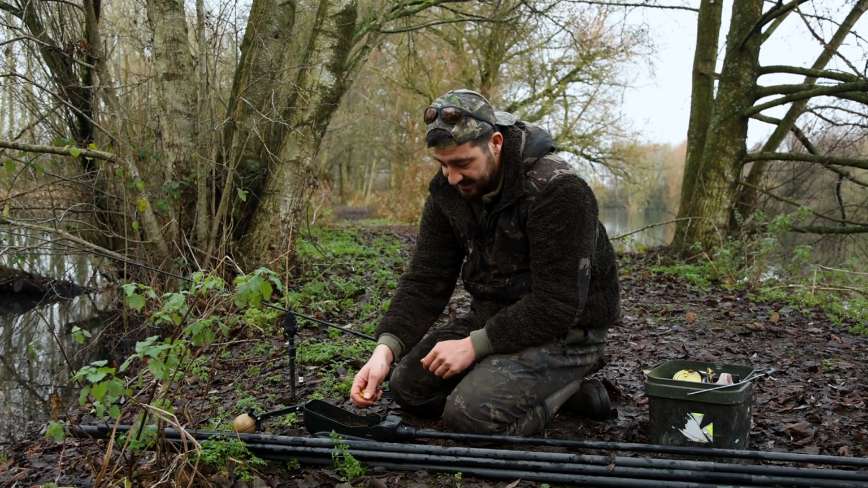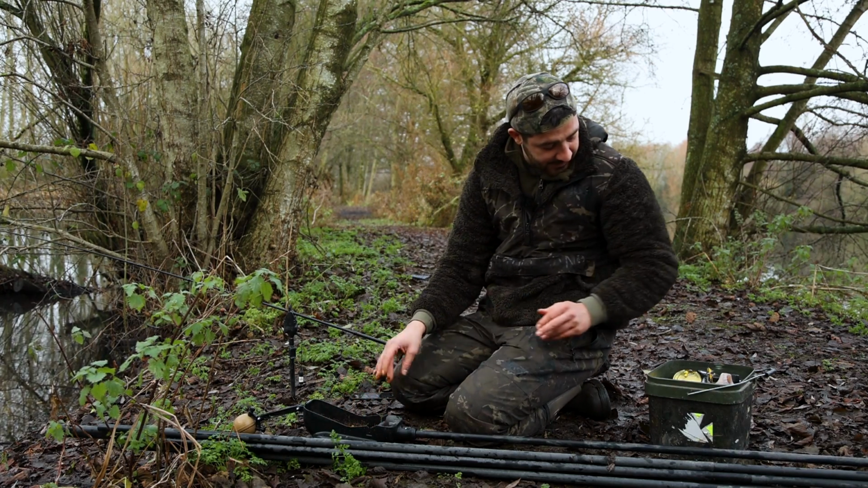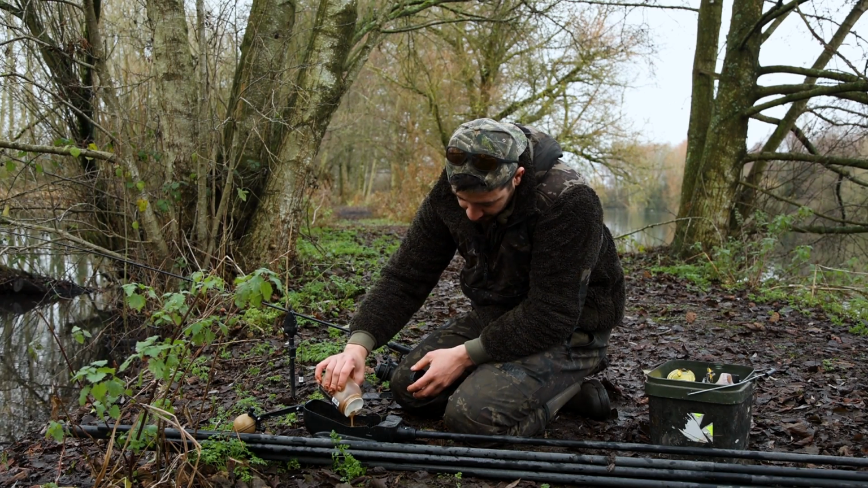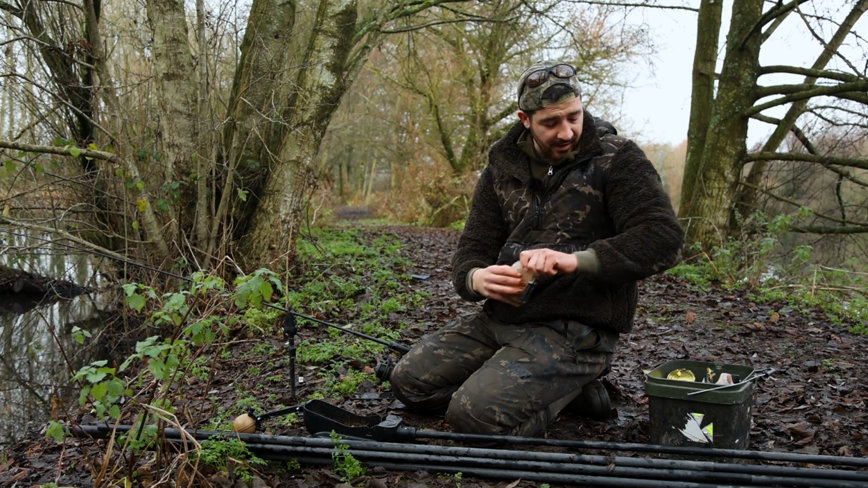The sweet corn adds a little bit of colour and easy digestible food as well. So that's always great to add into your winter mix. And then finally I'm going to add another liquid in the worm cell, which is basically blended up worms. And as you can imagine, an attractant like that really does get the fish going.